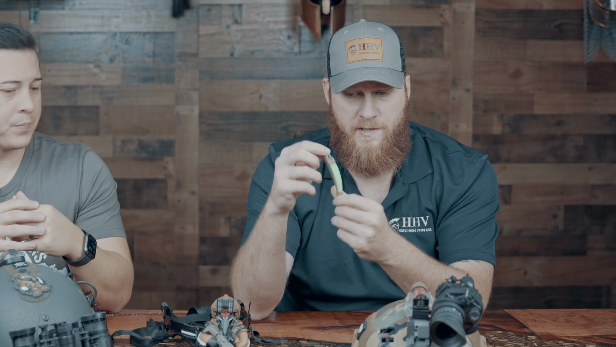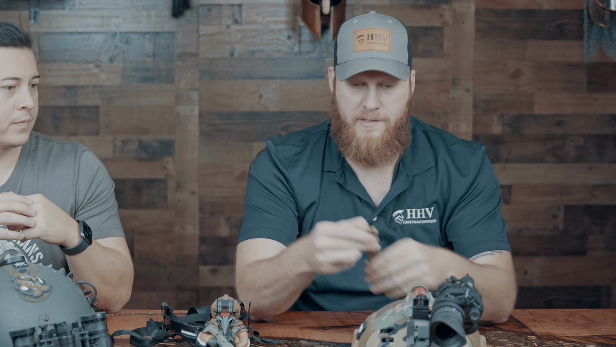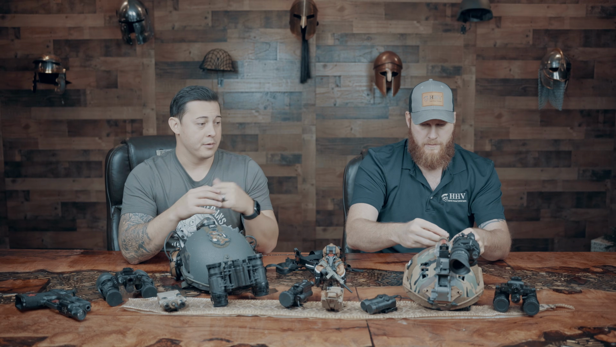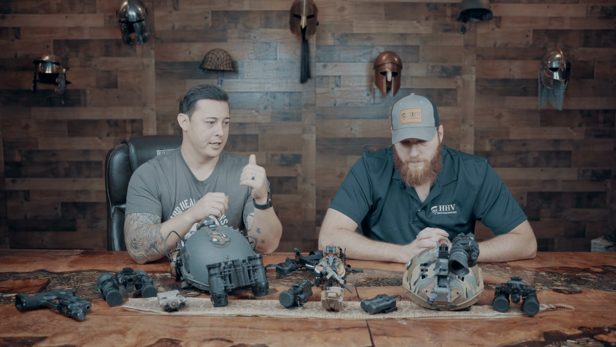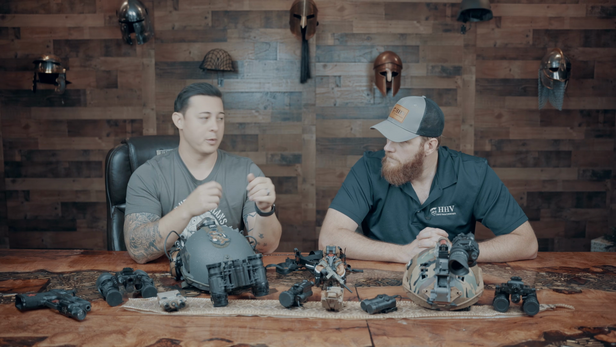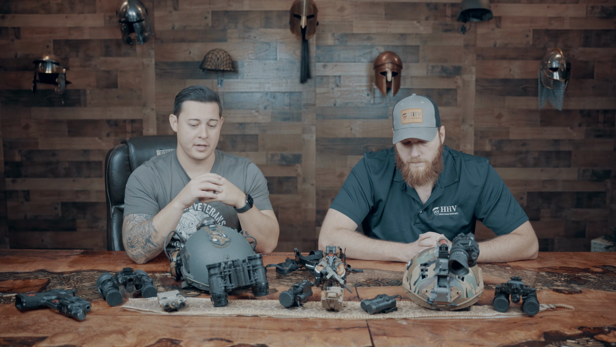Right. SS Precision makes these. Those guys are actually out in your Dam Neck, I think. I'm not positive on that, so don't quote me, but I'm pretty sure those guys are out of Virginia. So they're good dudes. Those are good because they're soft. They contour right to the helmet. They're good for canines as well. I mean, our handlers would always have them on the dog collars. Great way to keep an eye on your dog there.